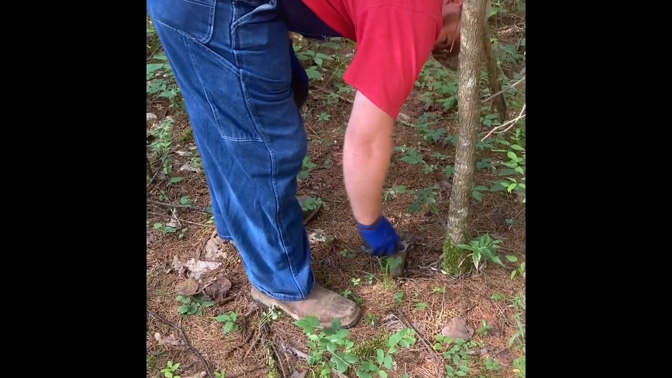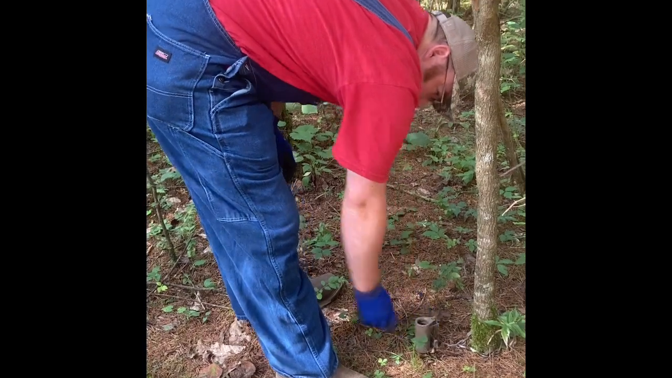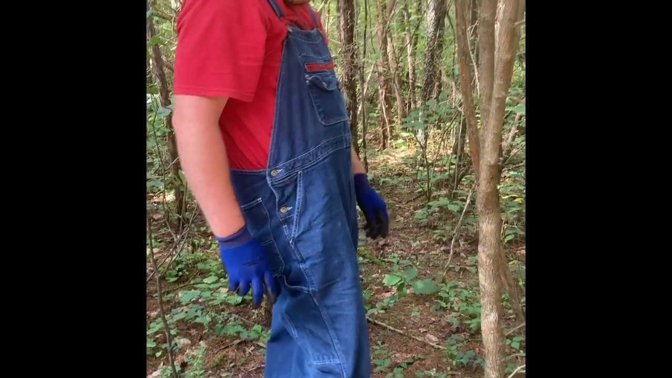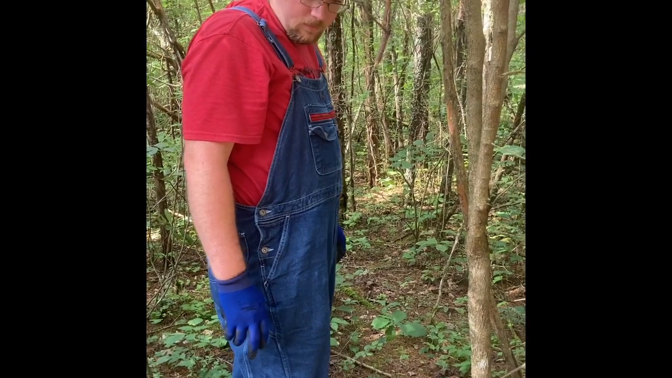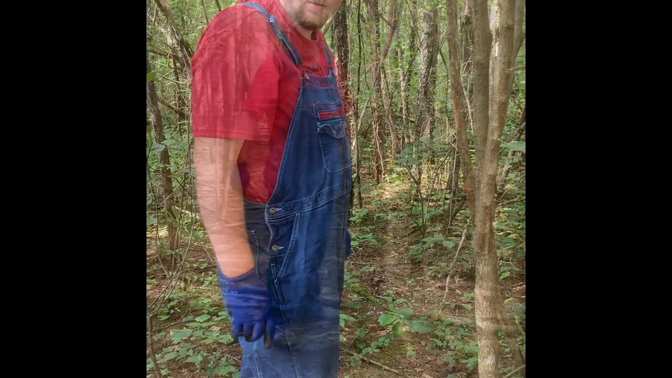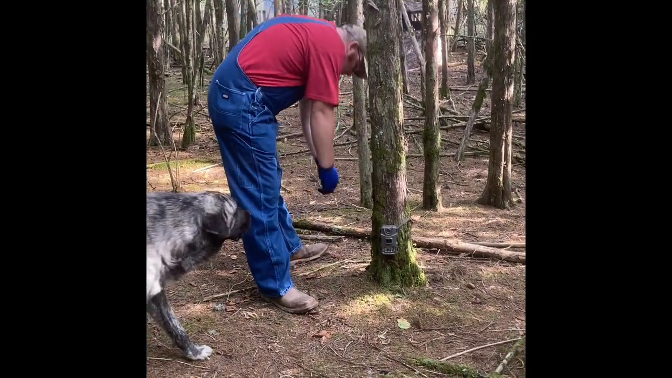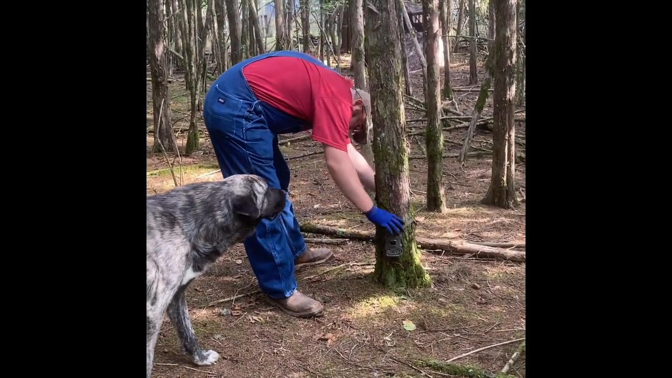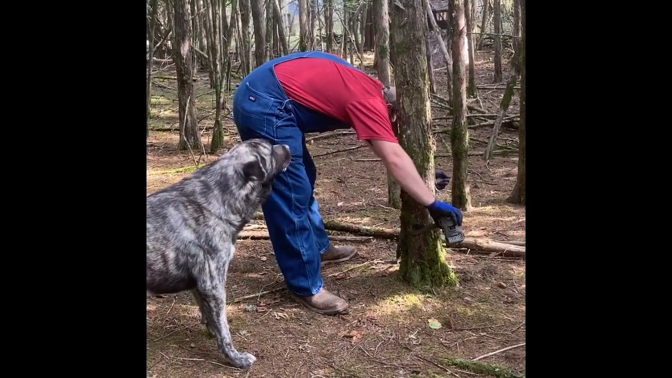Down the ground. Must have been a rock there. That was tough. Alright. Now we just gotta get some dog food in her and put us out some smell good and be done with it. Alright, so we're gonna move our trail camera here and get it off this tree, because it ain't gonna catch where them traps are now.